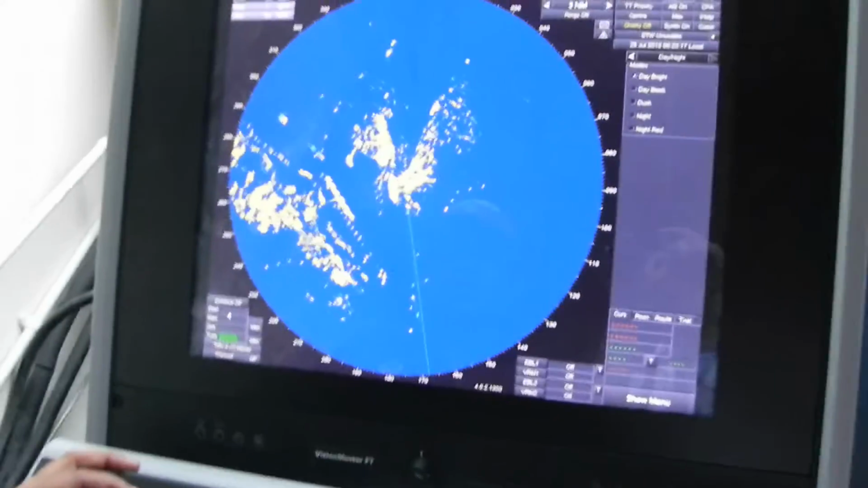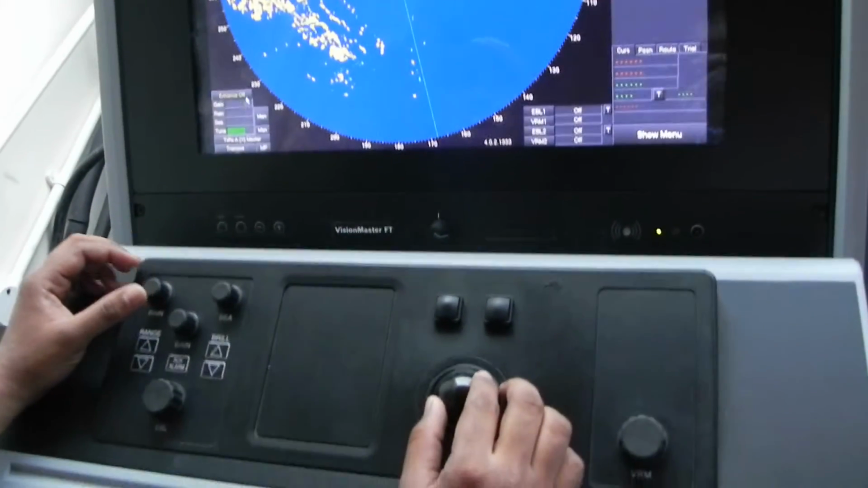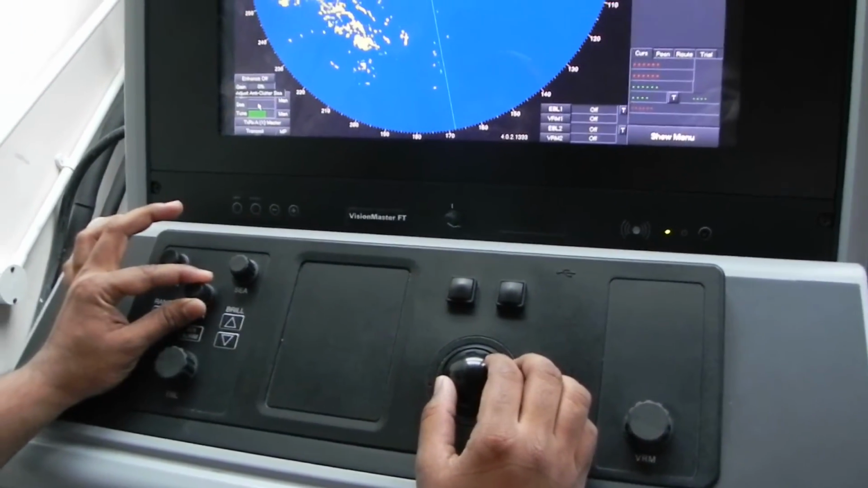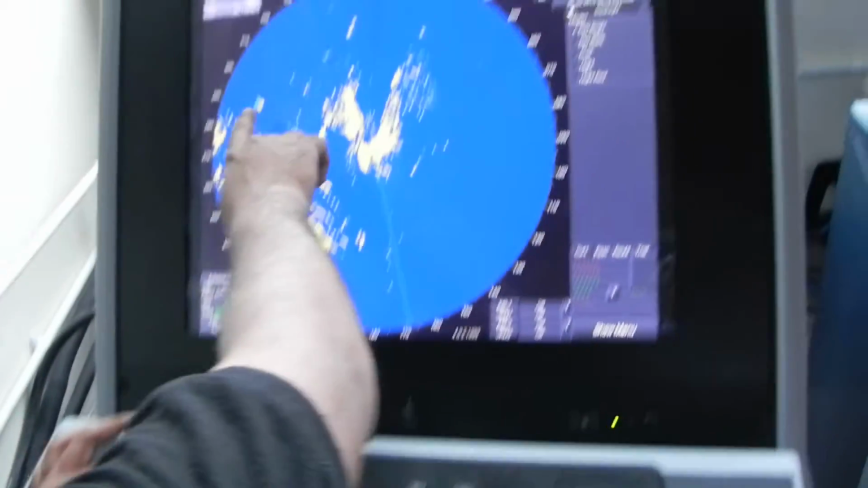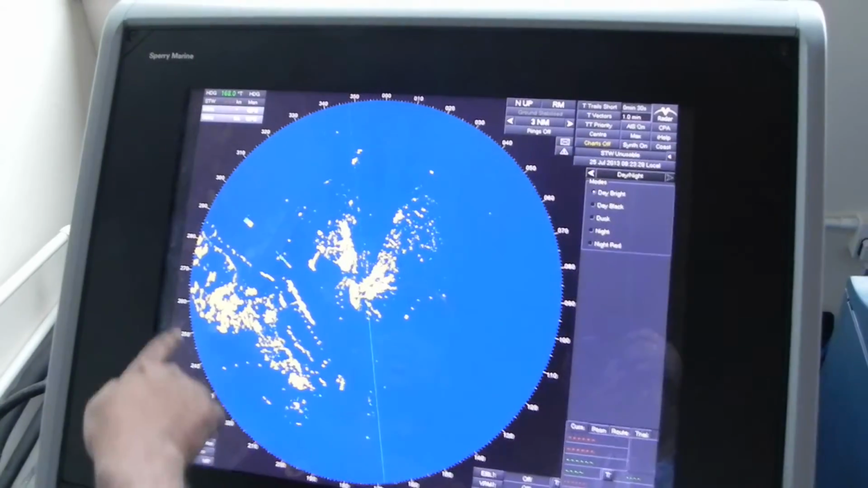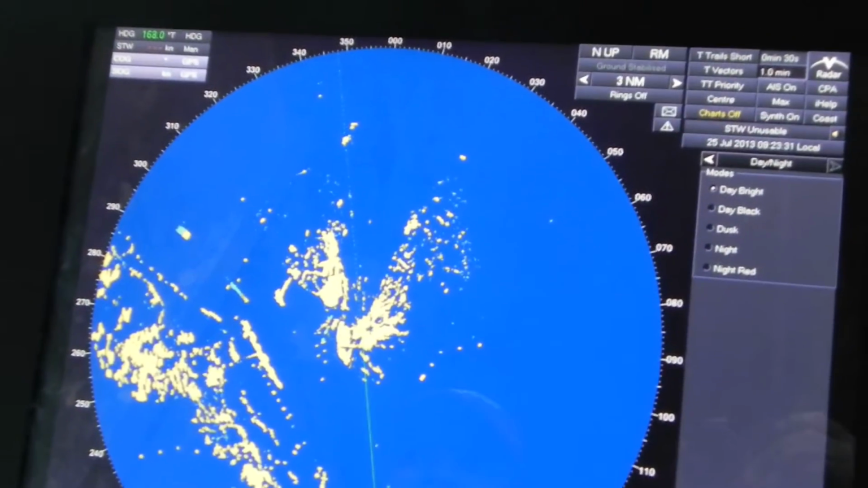Okay, the gain control is over here. You can see the cursor. You have to adjust the gain manually until you can see a speckled background all over your screen at the edges of this ring.